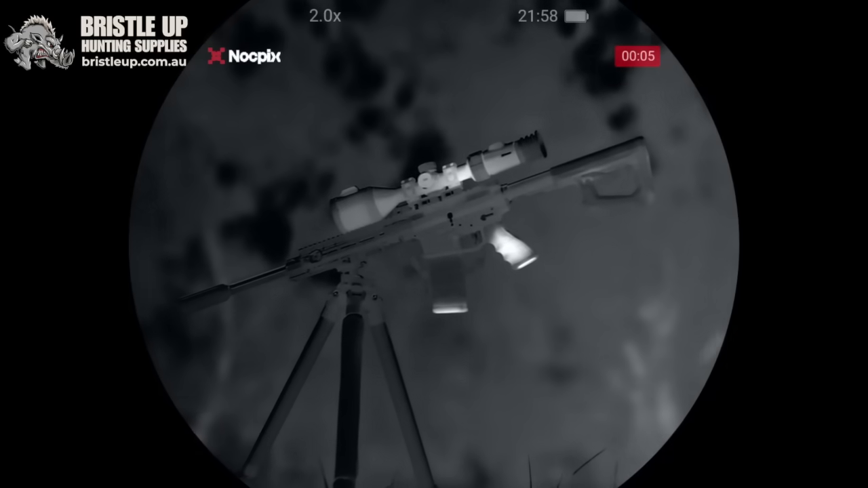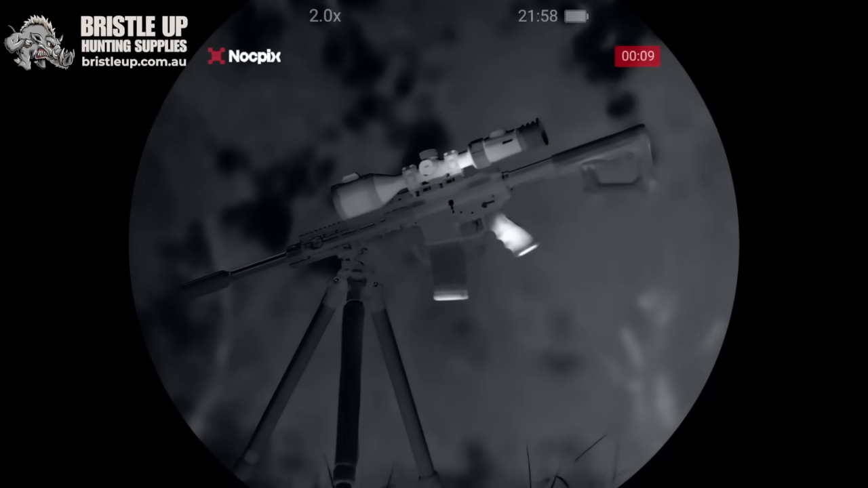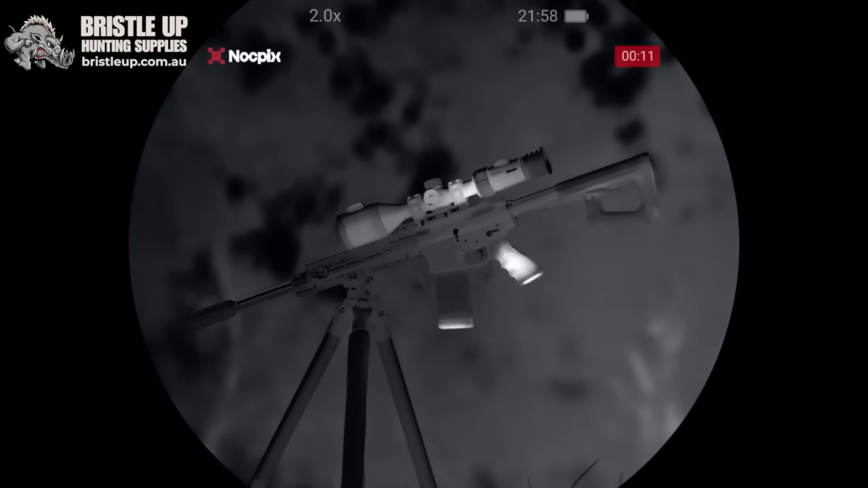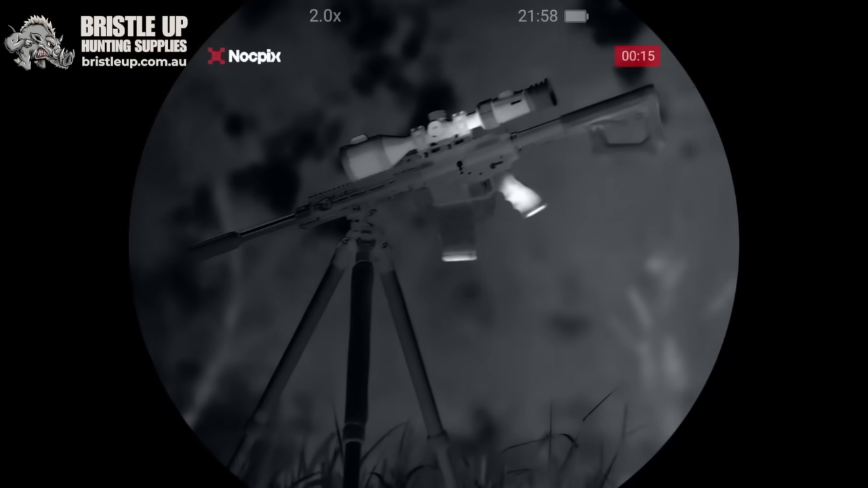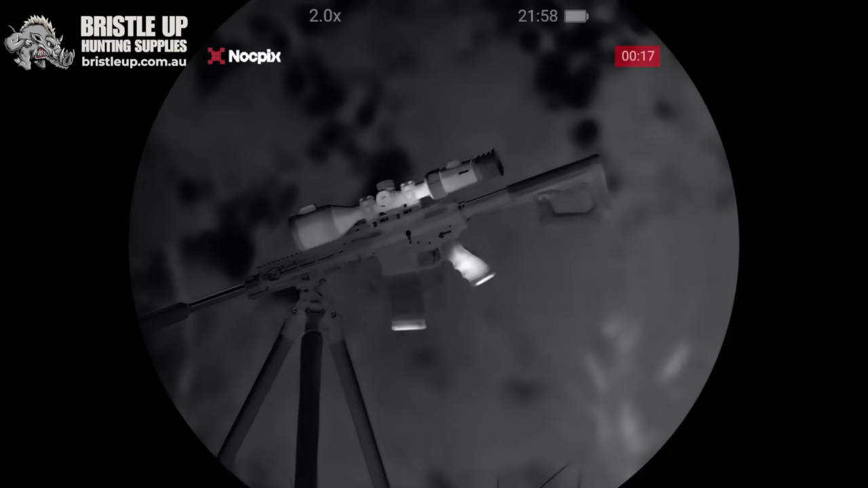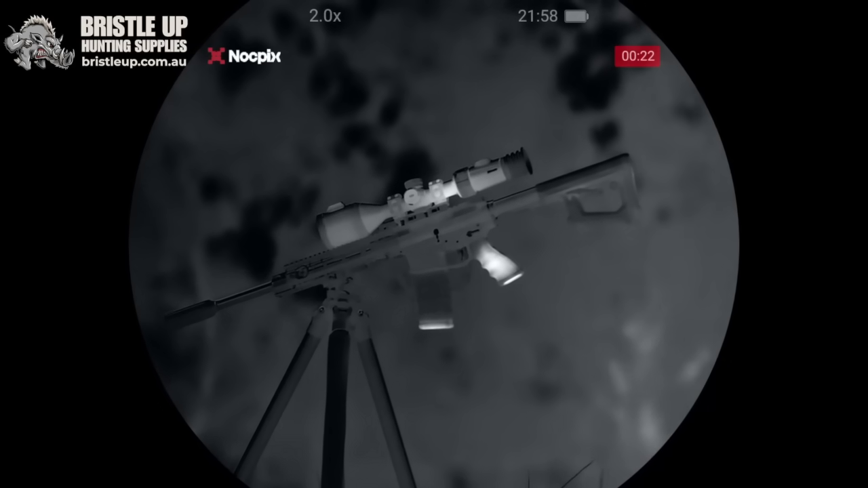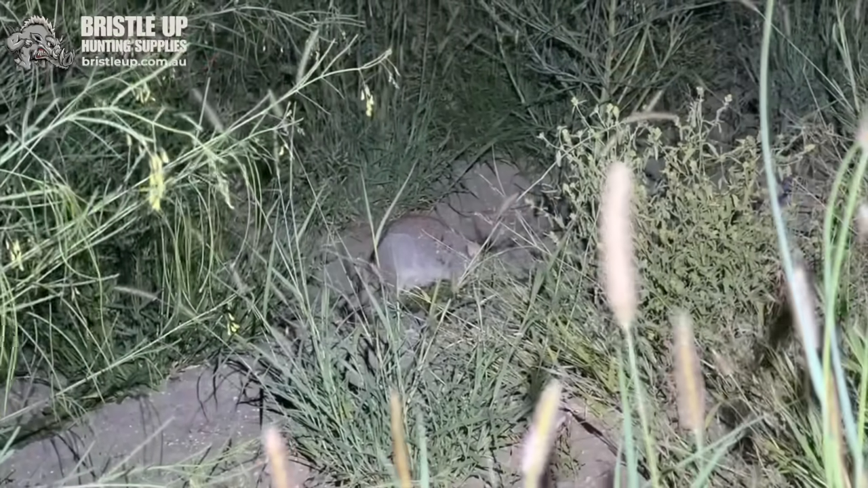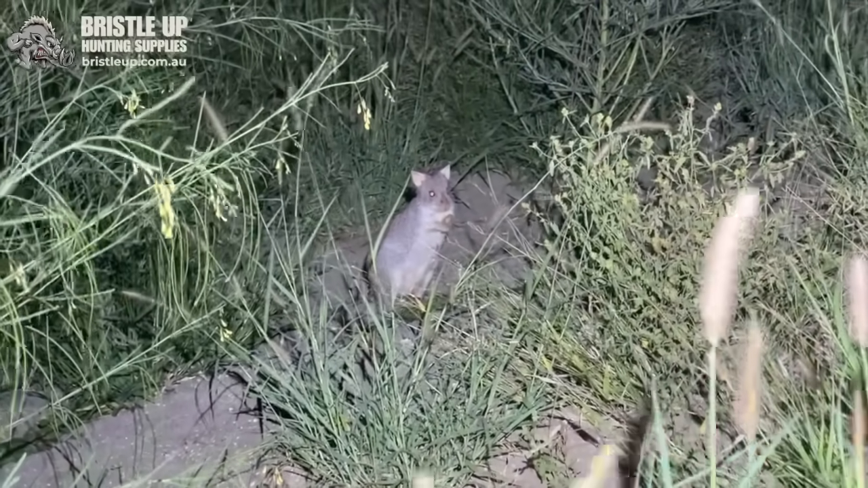Yeah, there's the Knockpix Ace S60R, the Oceania Precision Resist semi-auto, and the Van Billy tripod. This footage is taken with the Knockpix Quest S50Rs. Little rufus better. Hey mate.